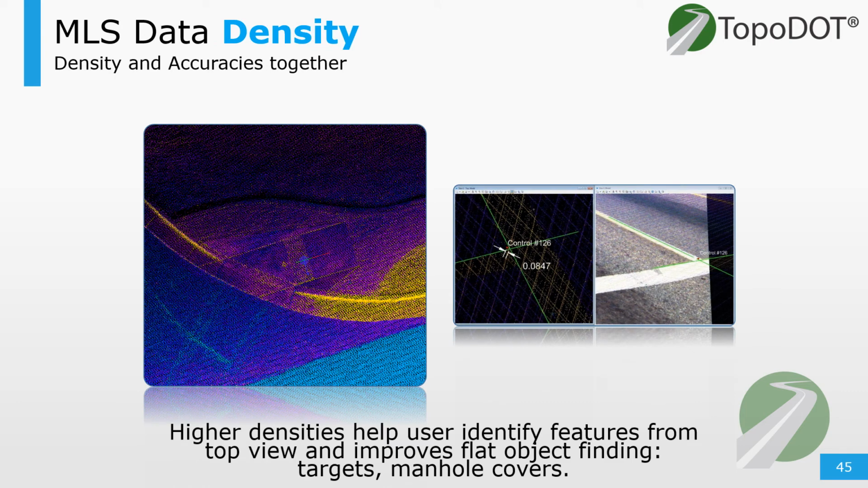And with more passes or scans, it becomes easier to see features from top view. However, relative alignment is also key in making this work. With poor alignment, detailed features like joint lines or this ramp will not stand out. It'll be hard for the user to identify those.